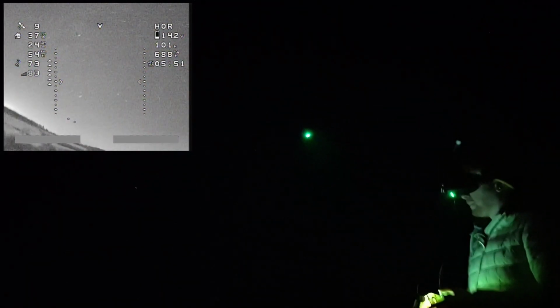So as you can see on this flight, I had absolutely no issue seeing where I was going. Just that little bit of light that was coming down from the moon was more than enough to completely illuminate everything. I could clearly see all of the fields, all of the roads, all of the terrain, even the little bushes dotted around the fields. I could see all of that absolutely clear as day. I had no problem doing this flight using just the moonlight.